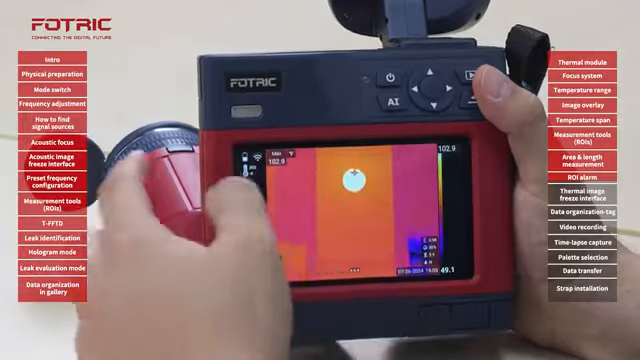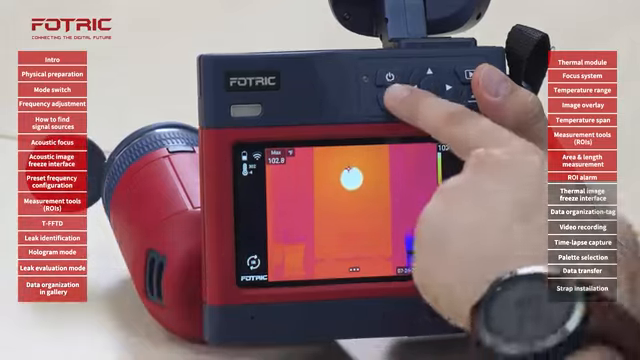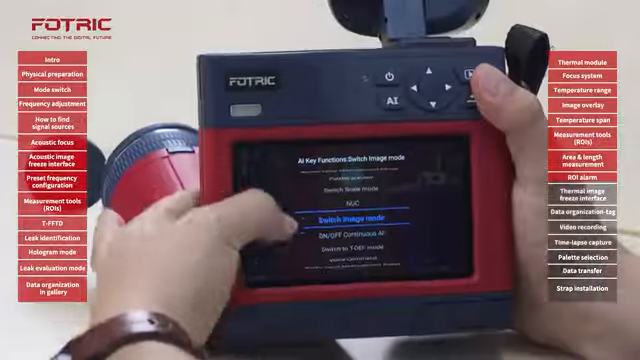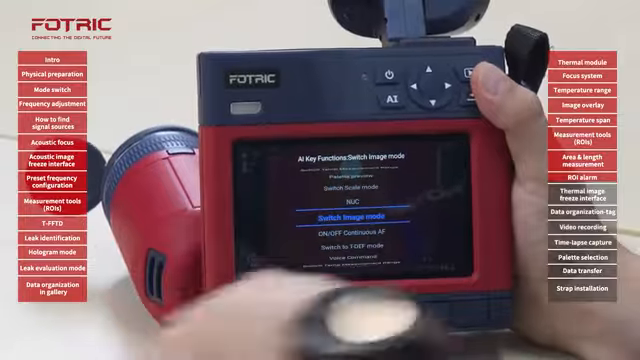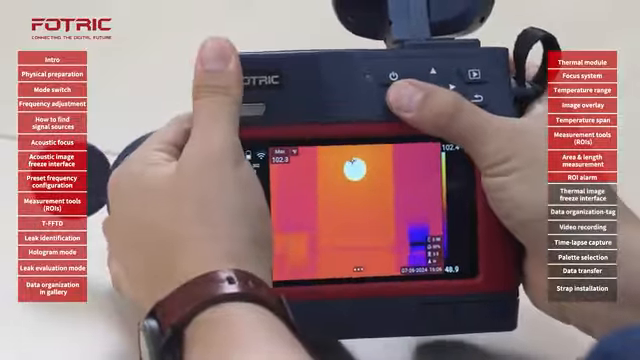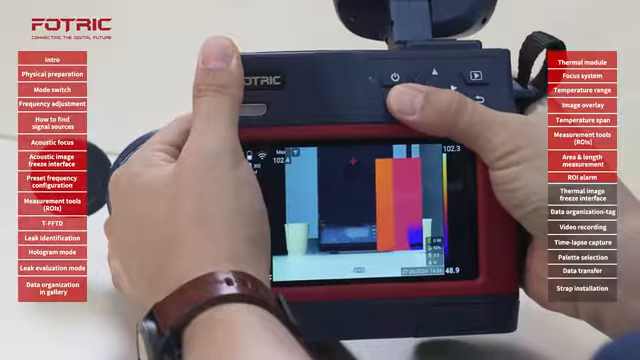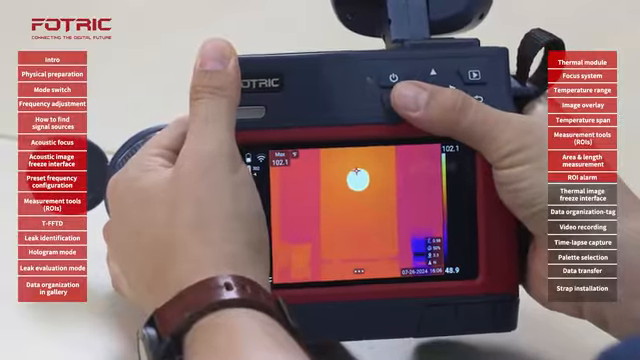If it is common in my inspections to do this over and over, I can also set up one of the AI buttons as a shortcut. I will set it up for, let's say, switch image mode, click enter, and then I will simply tap on that button to go from thermal to picture-in-picture, blending, only digital, and so on.